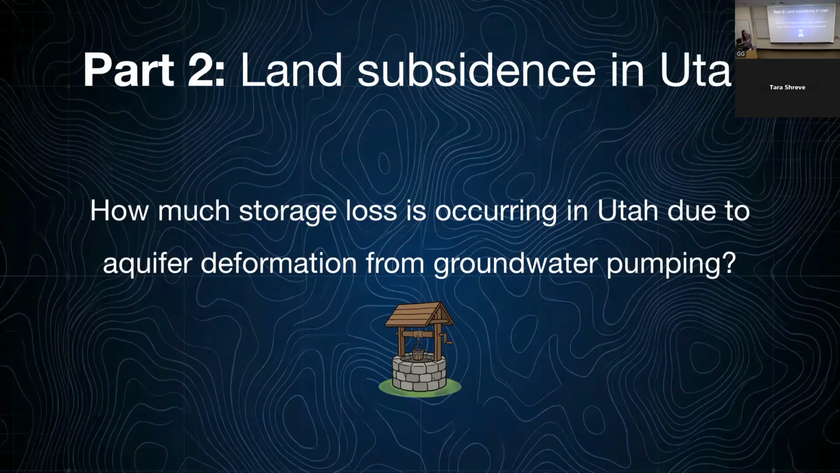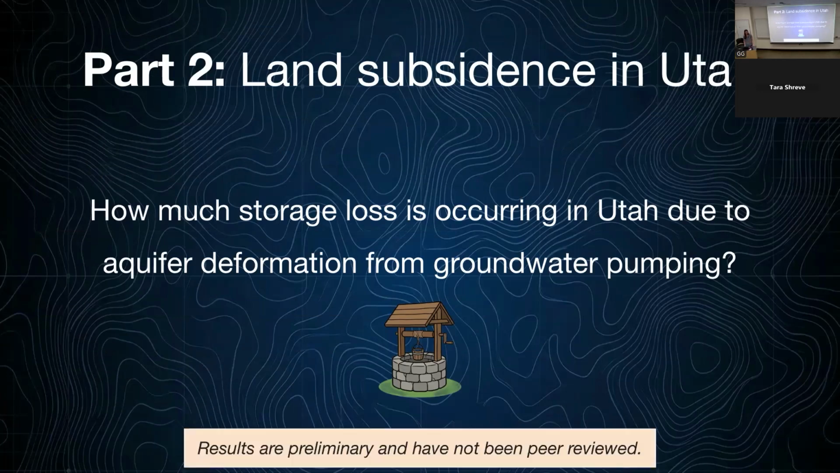So this next part of the talk is going to be related to something closer to home. I'm looking at land subsidence in Utah related to groundwater pumping and excess of recharge. I just want to point out that these results are preliminary. We're hoping to publish them later this year, but they haven't yet been peer reviewed.